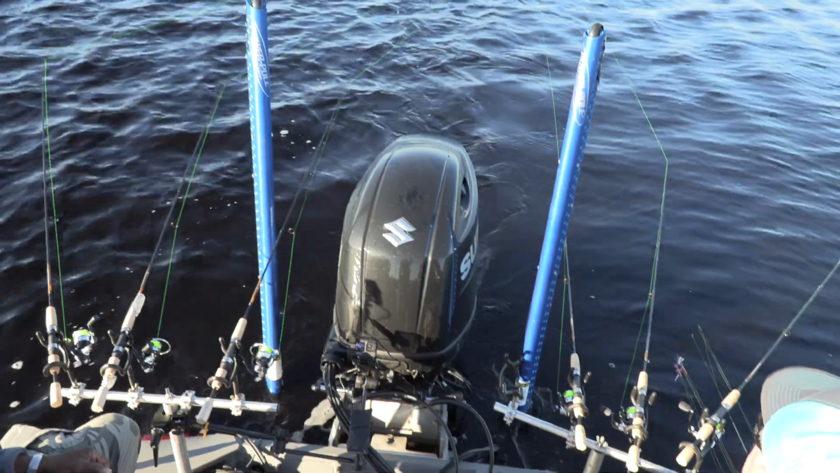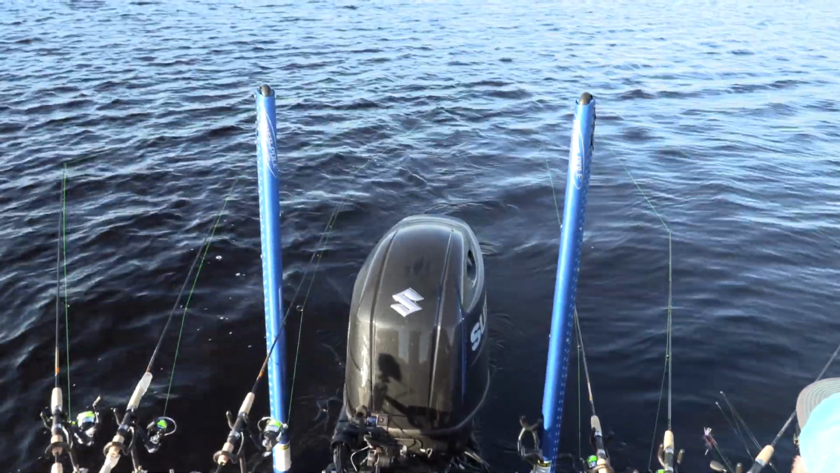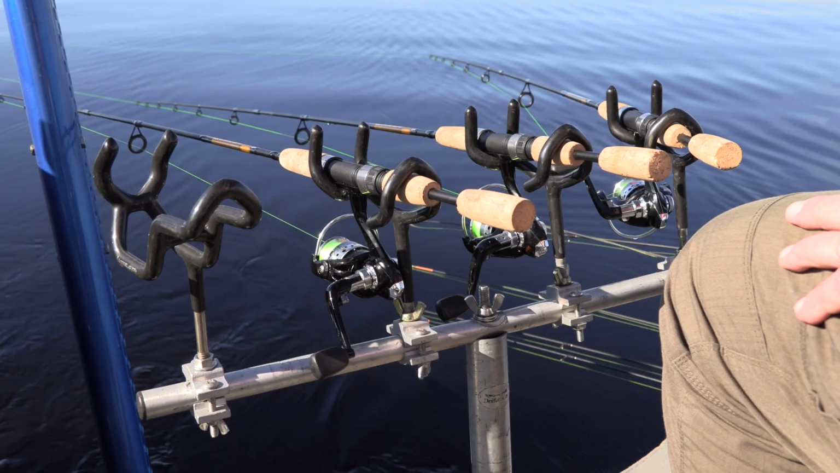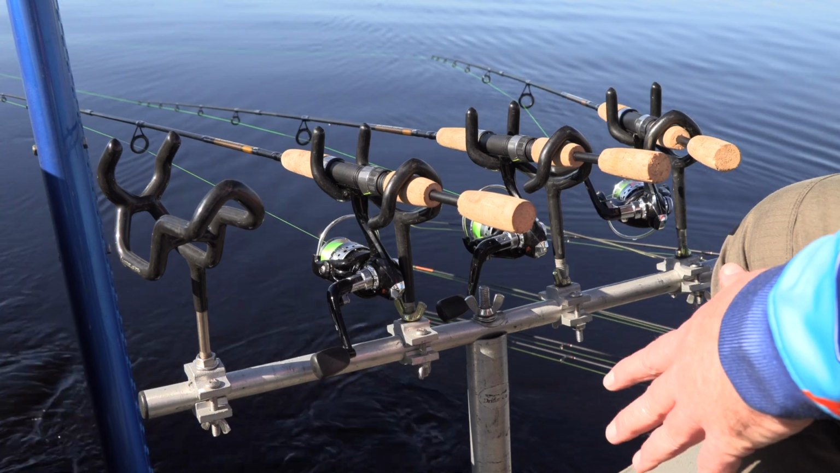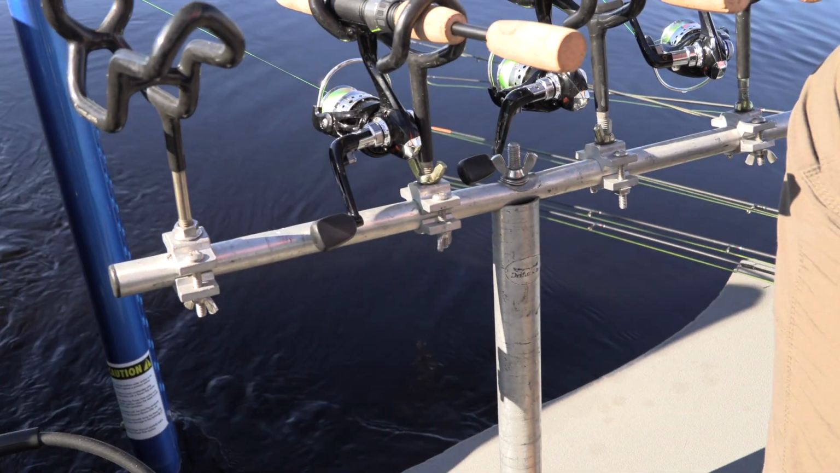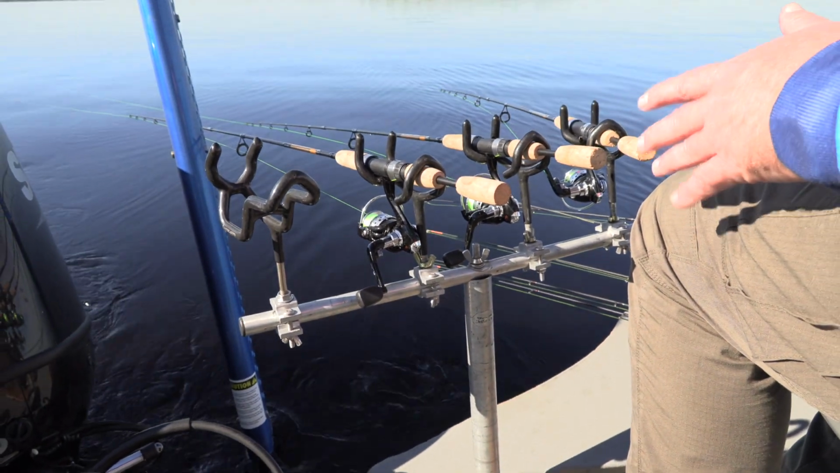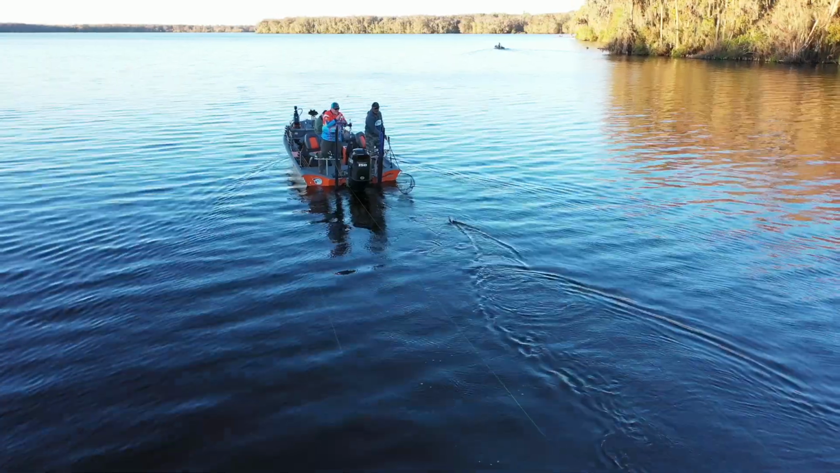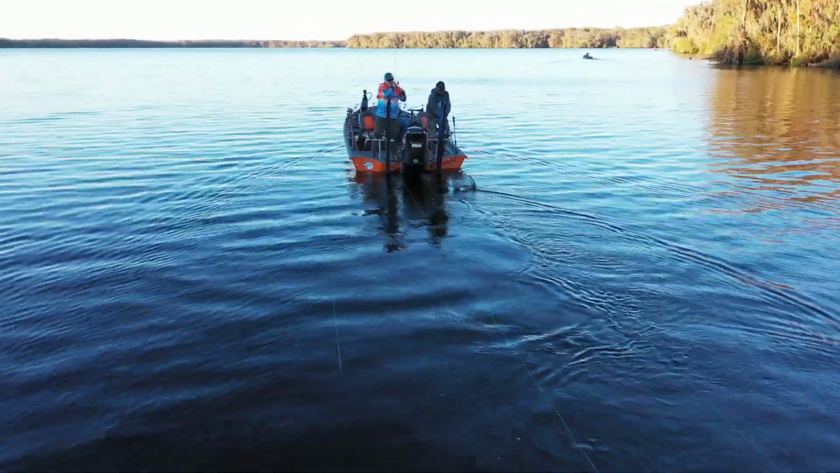So folks, when you're long lining out the back and all the rods are the same size, I love the T-bar system by Driftmaster. This one here, you can probably see is worn down, man. The logo's almost off of it. This actually came off my old personal boat. I have had this thing for years. I absolutely love it. So when we got the new War Eagle, I'm gonna keep it, so I moved it over to this boat.